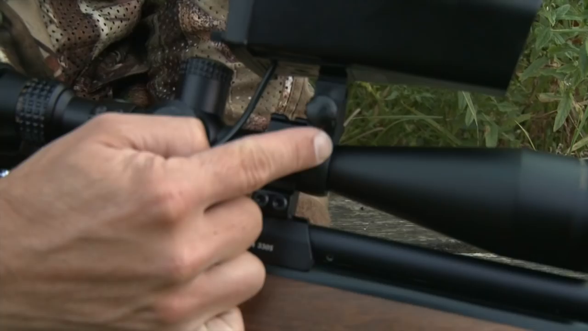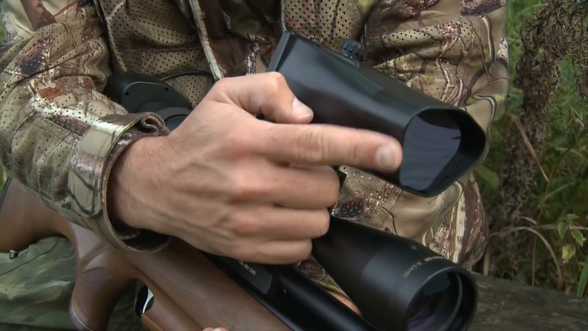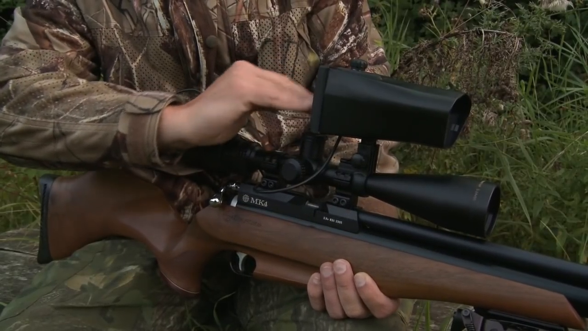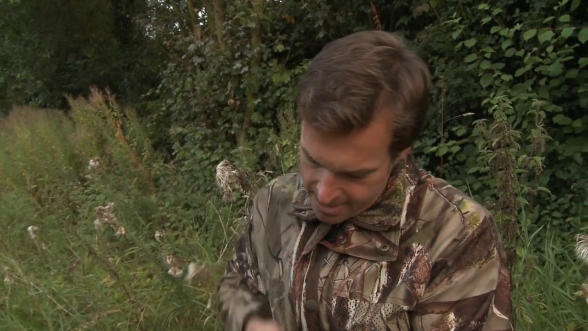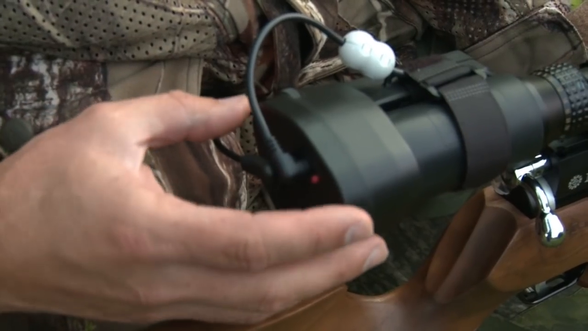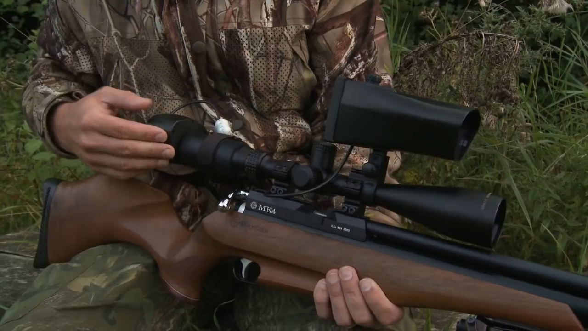Now, it clamps onto the scope by means of a bracket, and that's the unit that entails the front illuminator, so that provides the illumination that the night vision needs to see, and the same module has the screen which you see the image through. Your crosshairs appear there. Working further back, you've got the battery module, and that then plugs into the camera, which mounts via a rubber sleeve to see down through the scope.